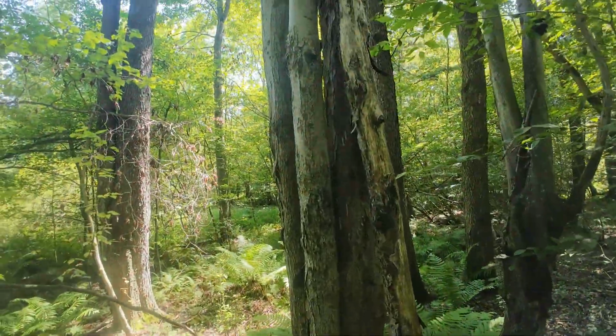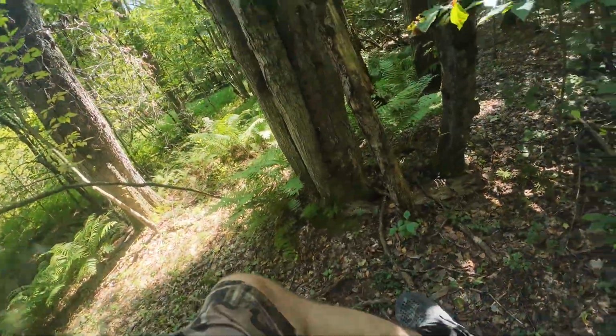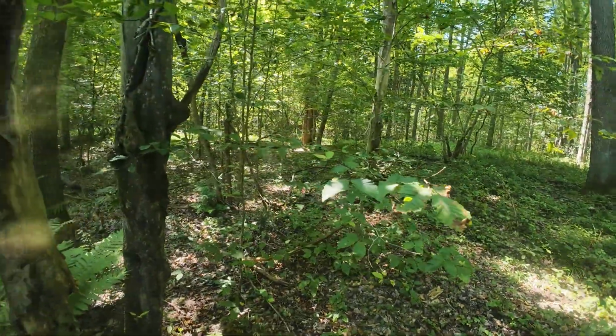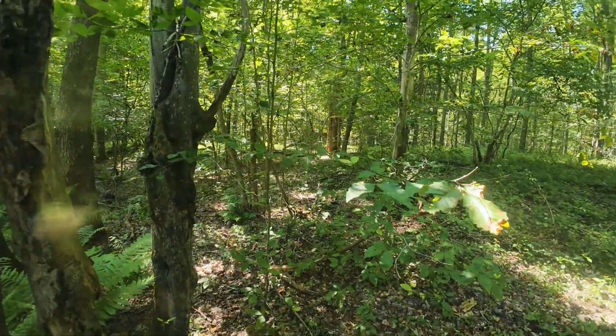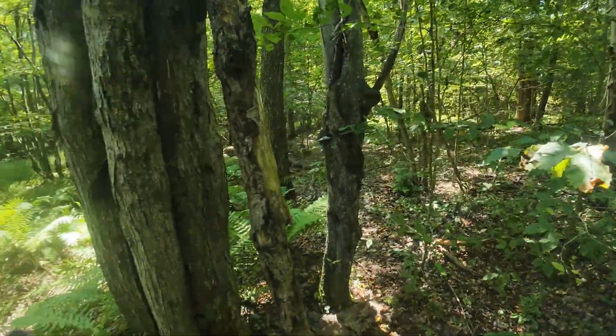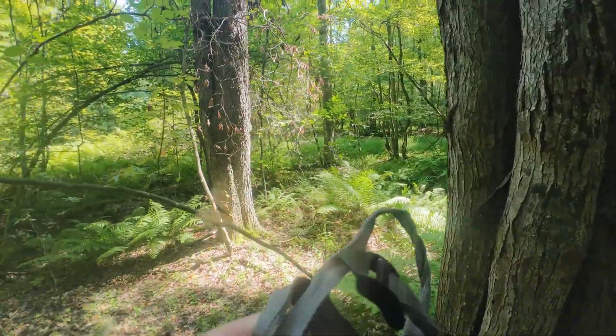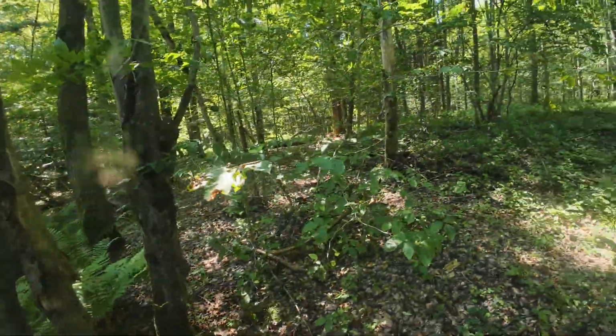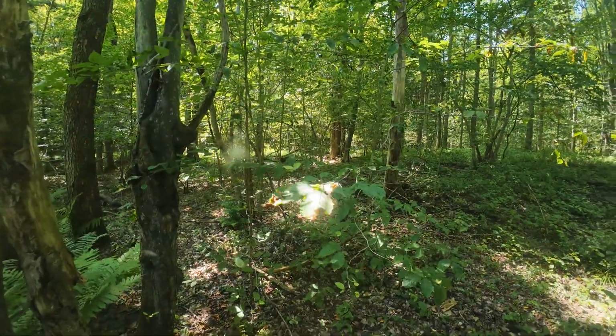Alright, y'all. Found me a tree. Actually, no, I didn't. That's gonna be, not sure if it'll be facing the sun or not. We're gonna go with it. Been looking around quite a while, and man, I don't know. Haven't been feeling good about it, you know.